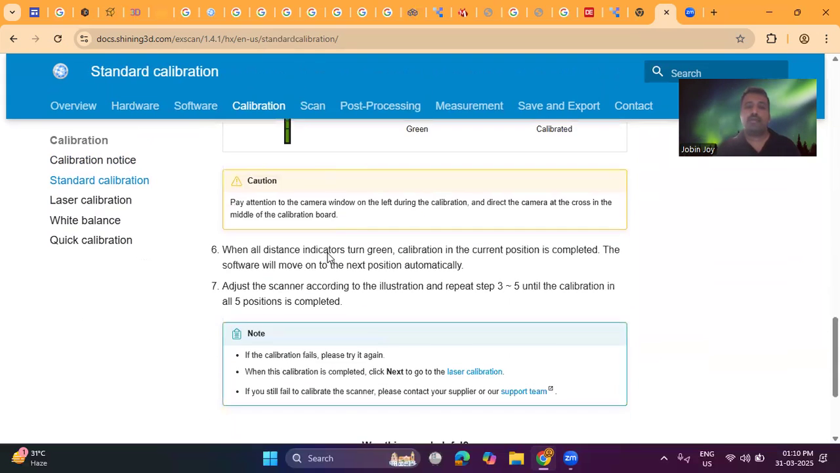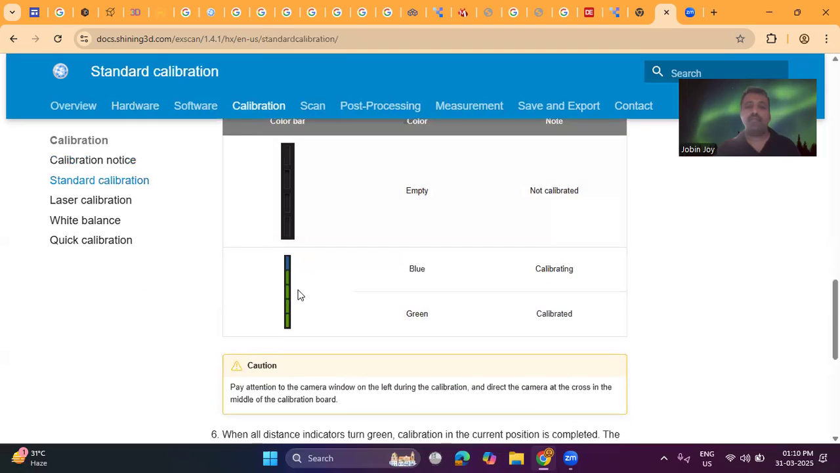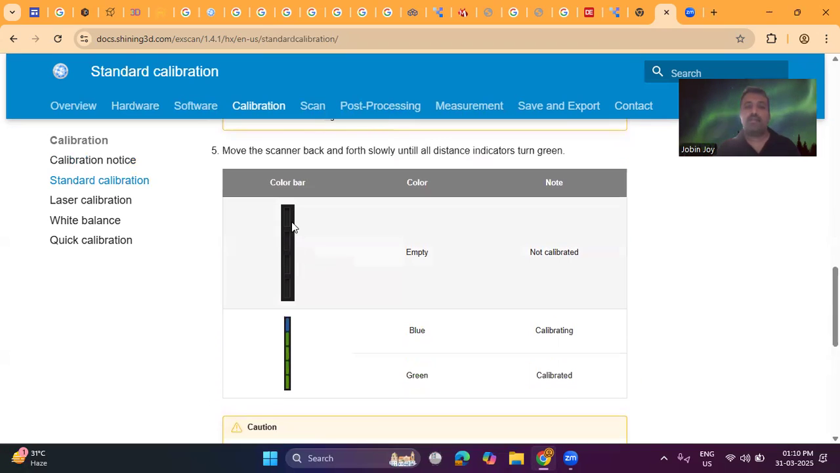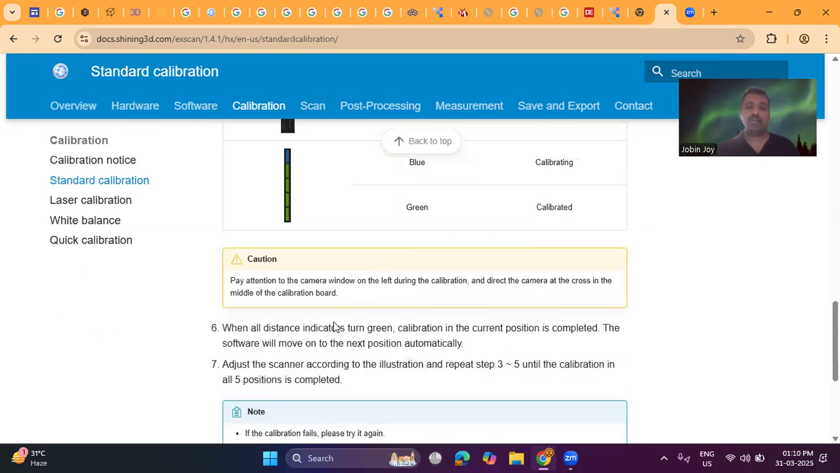When we calibrate, on the right side you can see small rectangular boxes with some light indicating here. Now this is empty, which means it is not calibrated. When green lines come, that means calibrated, and blue lines mean it is calibrating. So before starting the scanning process, we should calibrate like this based on the instructions provided.